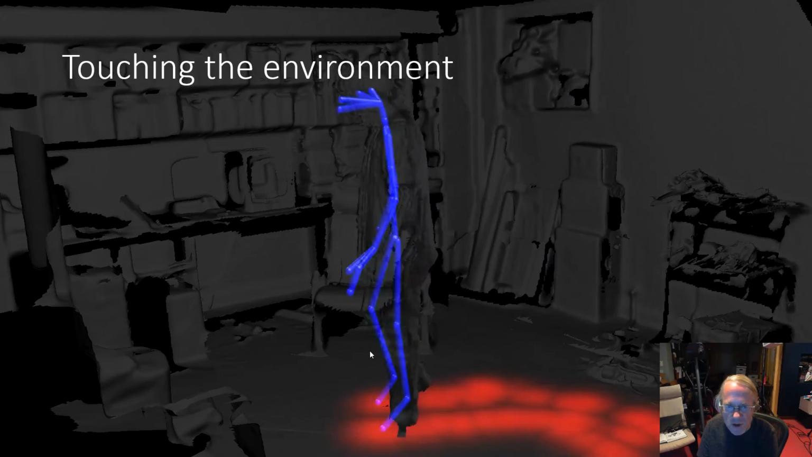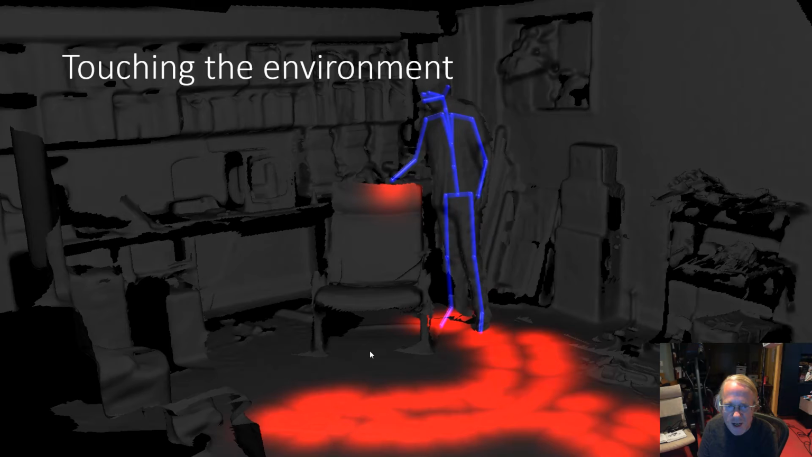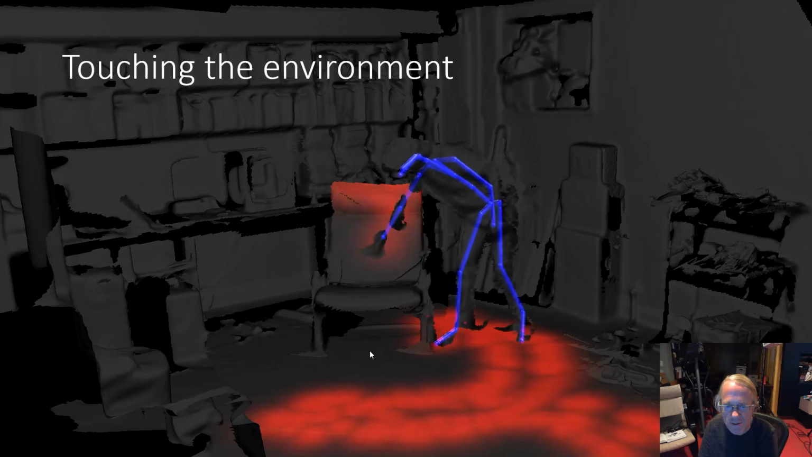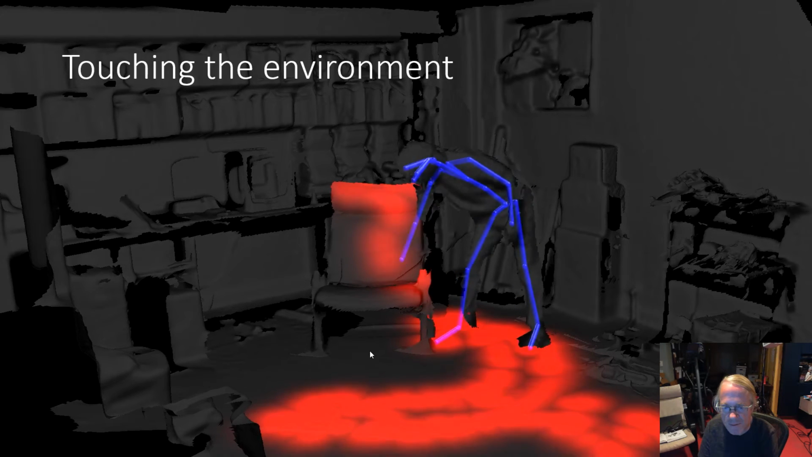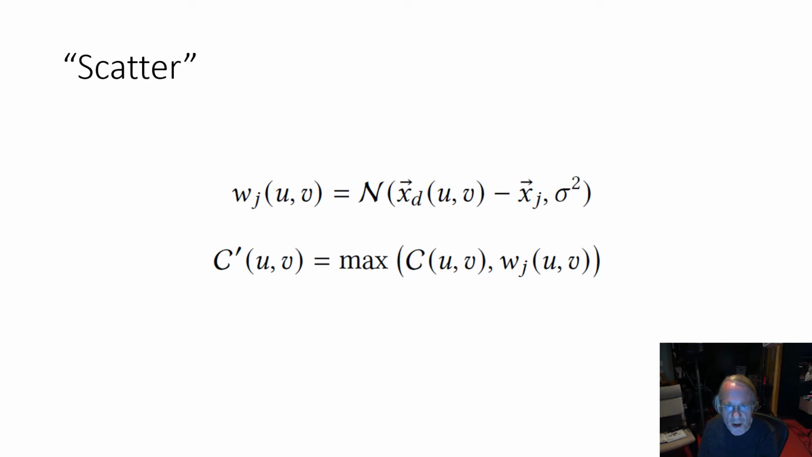We can detect when a tracked person touches the physical environment and create a history of where people touched. Here we test the hands and feet against the 3D model of the room surfaces. This is implemented on the GPU in a so-called scatter operation. We model the touch history as an image C. We compare the 3D position of each joint J against all 3D points in the physical environment, and then model the spread and uncertainty as a Gaussian distribution. The contamination map here increases monotonically.